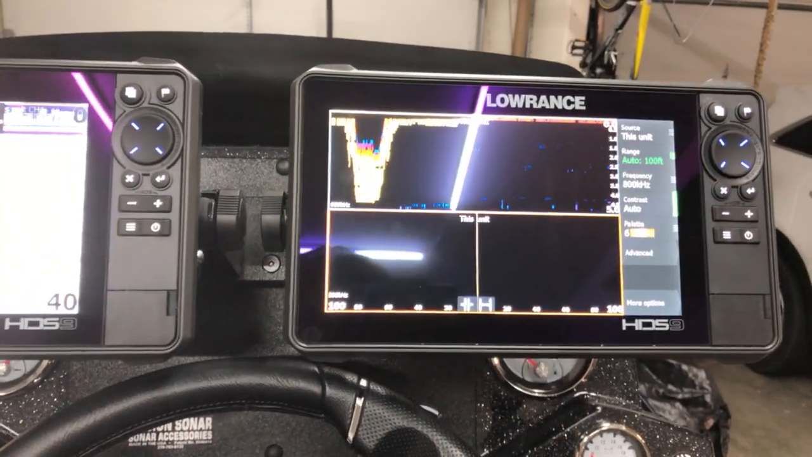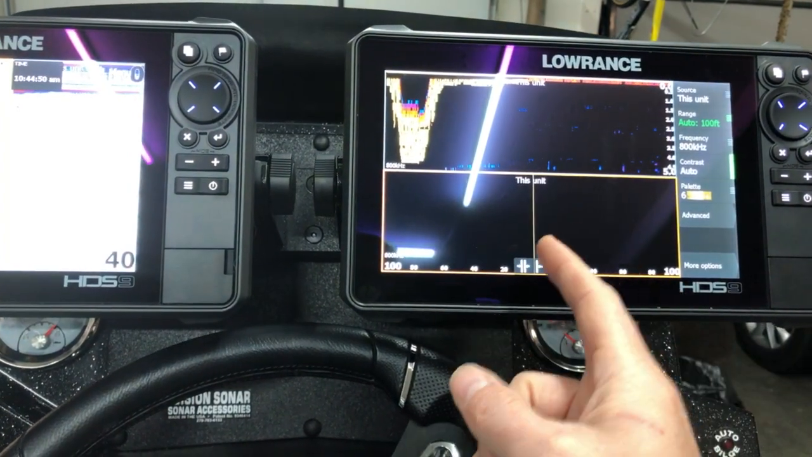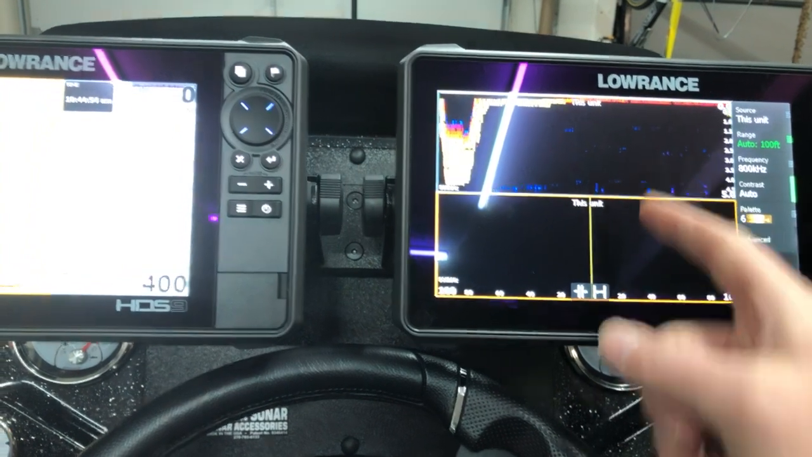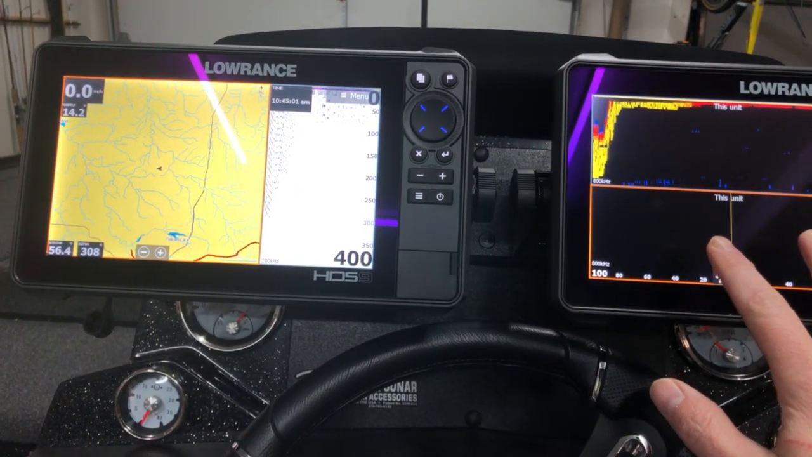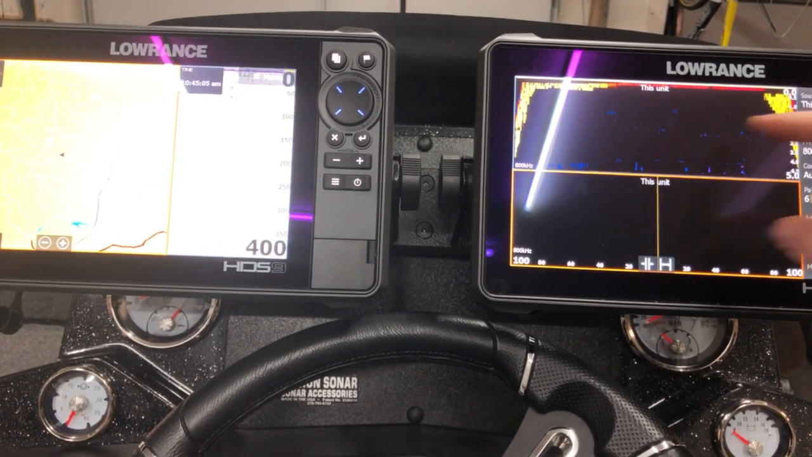And the reason that I like this setting is I've got a full window left to right on what my side scan unit is showing me, and I also have the ability to see down imaging. So now when I'm doing some scanning, I've got my map, I've got sonar, I've got down imaging, and I've got side scan. I can take this unit because I don't want to see as much down imaging.